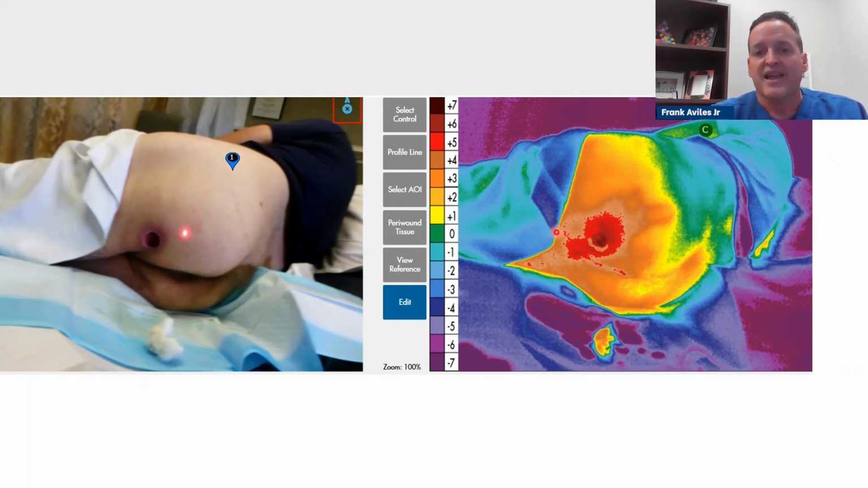So again, anything above +1 is supposed to be hot, abnormal, and so he's showing +5. So this patient, I couldn't understand, this was early on, and there's a study out there that said that if the patient undermines, thermography will show cooler. Well, I've been saying that if infection is present, it's going to be hotter. Until you address the infection, you're not going to see that cool undermining.